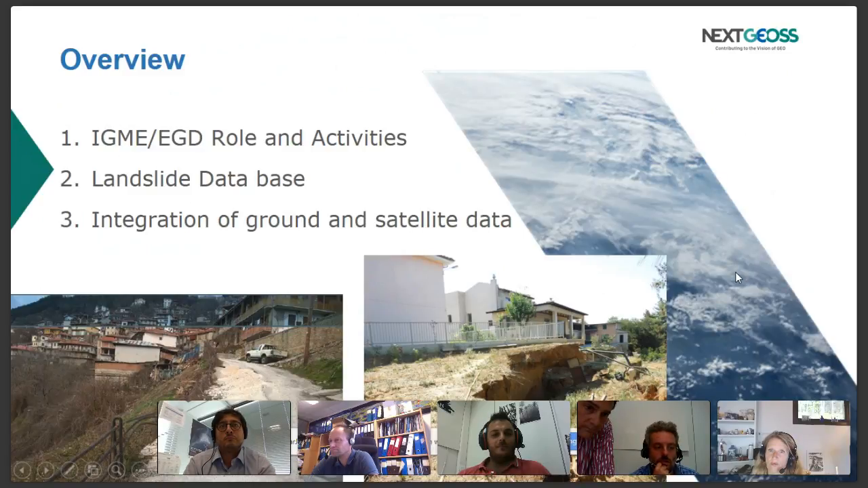Finally, in specific areas, we have performed engineering geological maps in scale 1 to 25,000. Here there are geological formations. In the legend, they describe their geomechanical behavior. And of course, we have many landslides recorded. Here you can see they are recorded as polygons.